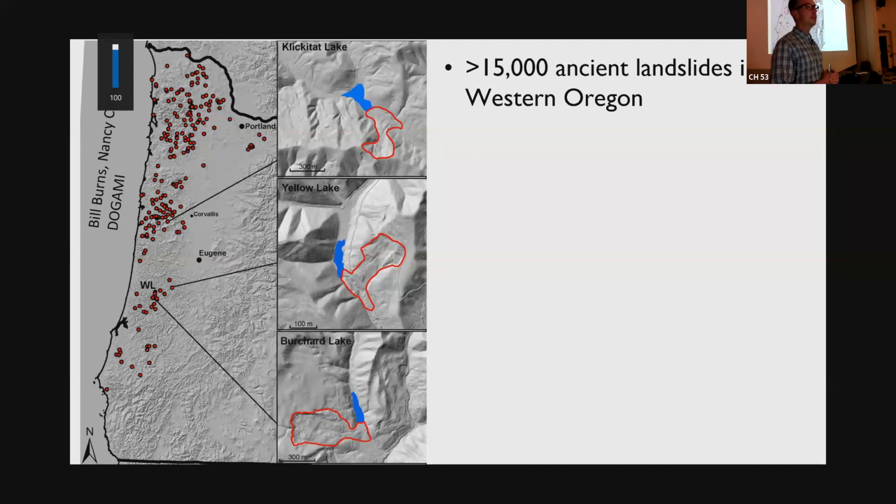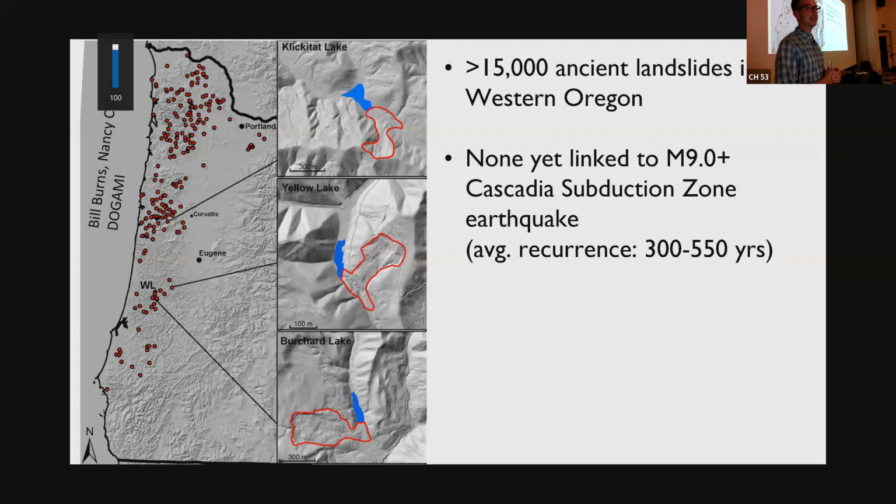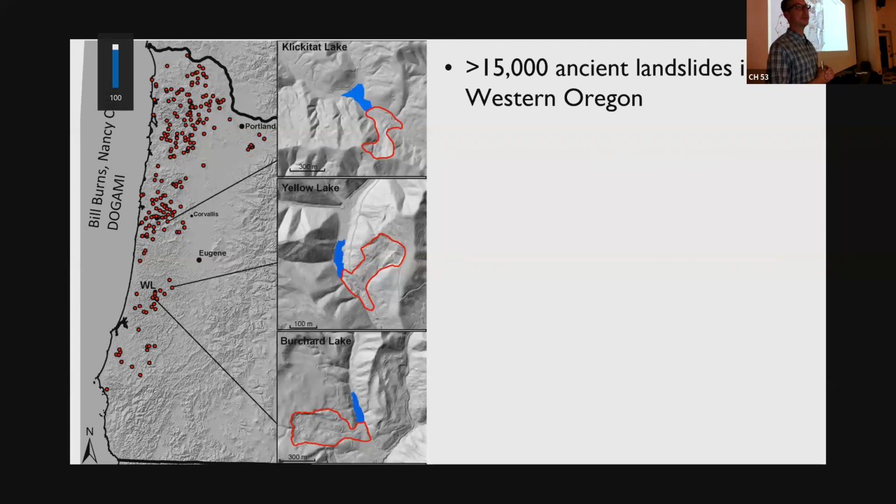Every little red dot on this map of Western Oregon is an ancient landslide that impounded a lake. So 15,000, sorry, I'm revealing the news before I get there. So there's at least 15,000 old ancient landslides in Western Oregon. Several hundred of them have impounded channels, not unlike that New Zealand example I just showed you.